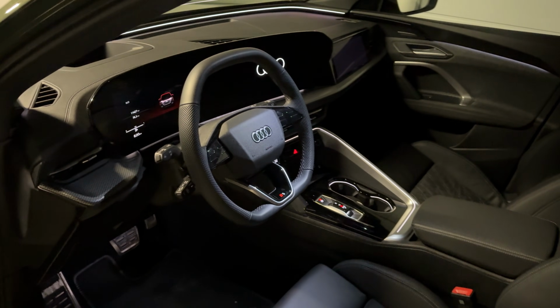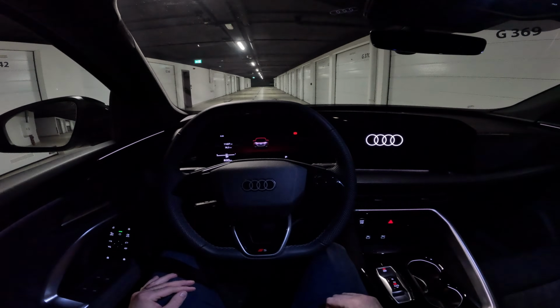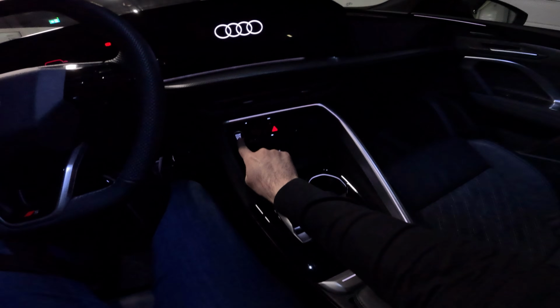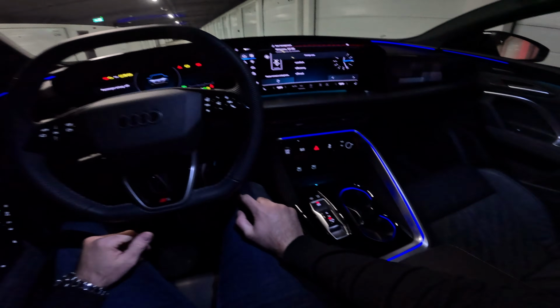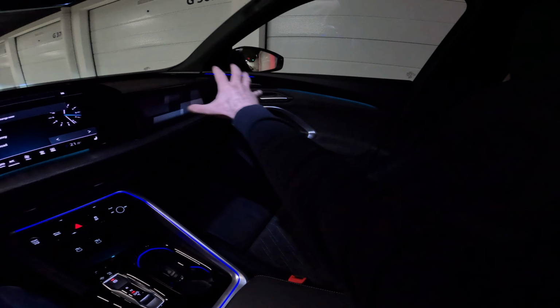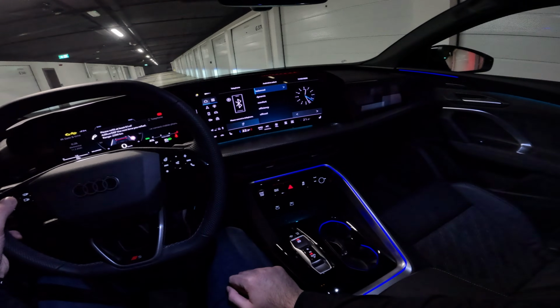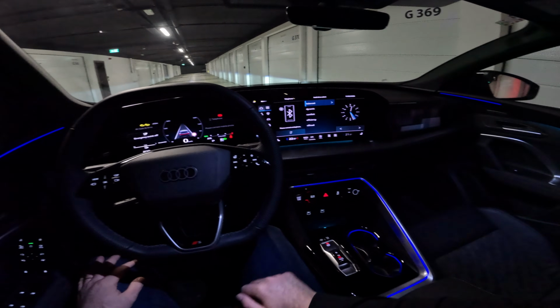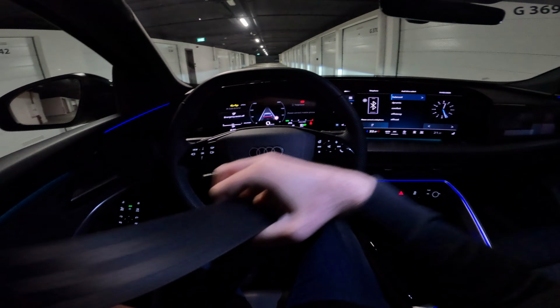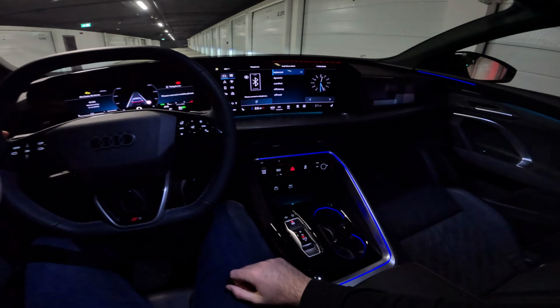How cool is that? Now let's see it from driver's perspective. All right, here is your view as a driver. Let me immediately press the start engine button. Car comes to life, gorgeous illumination and the screens in front of us. Now, let me put on my seat belt. And we are ready to go.